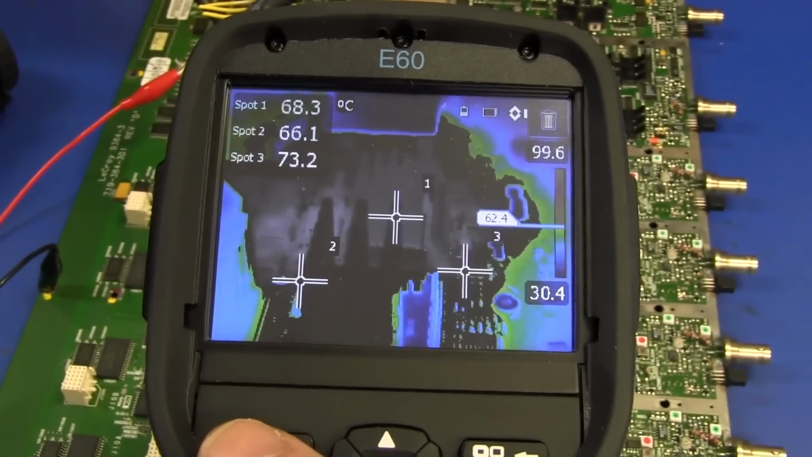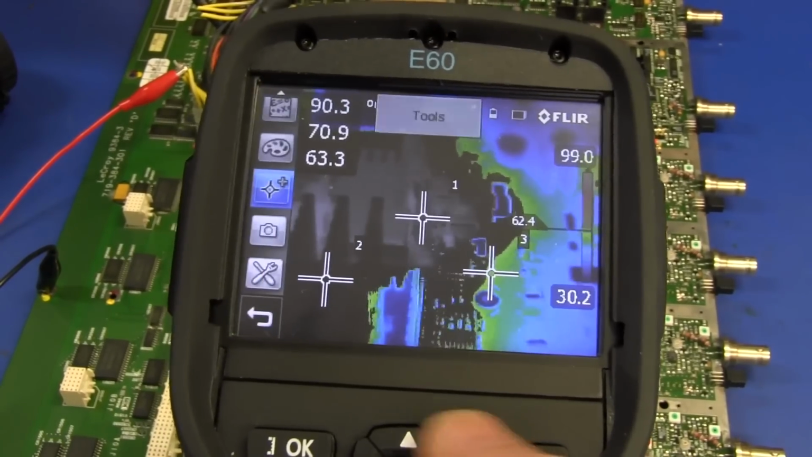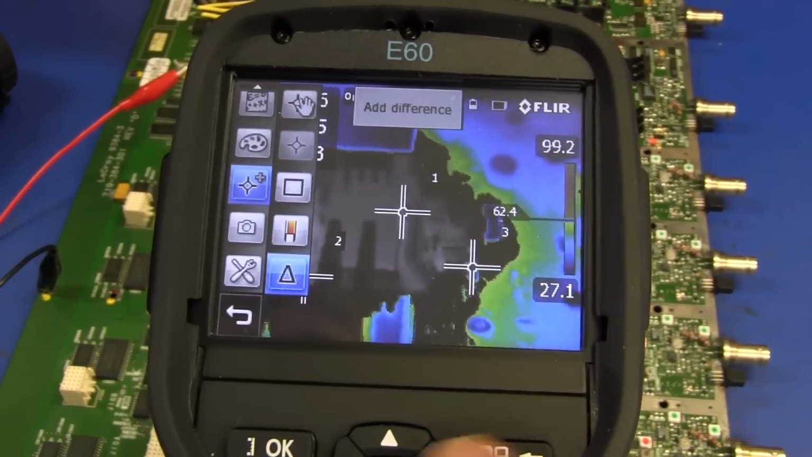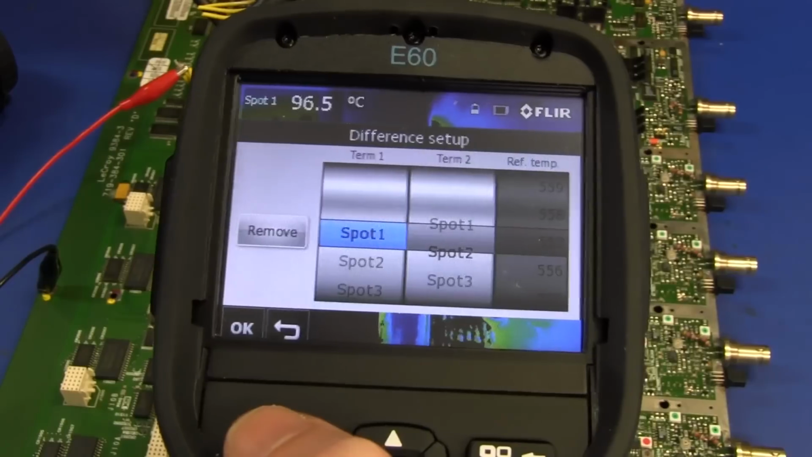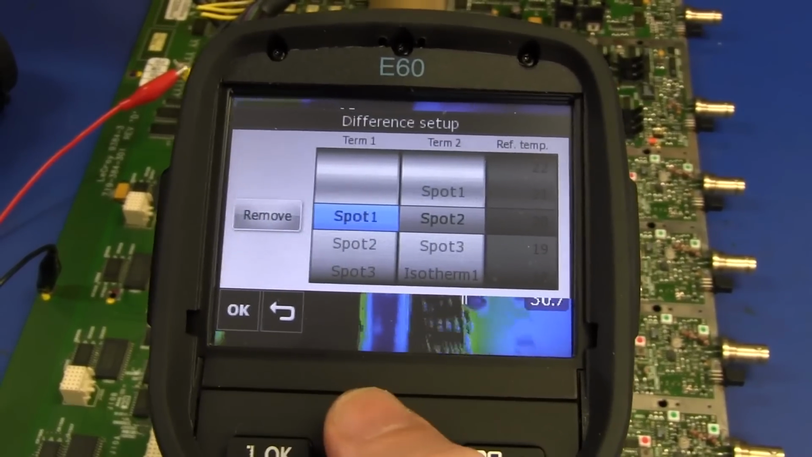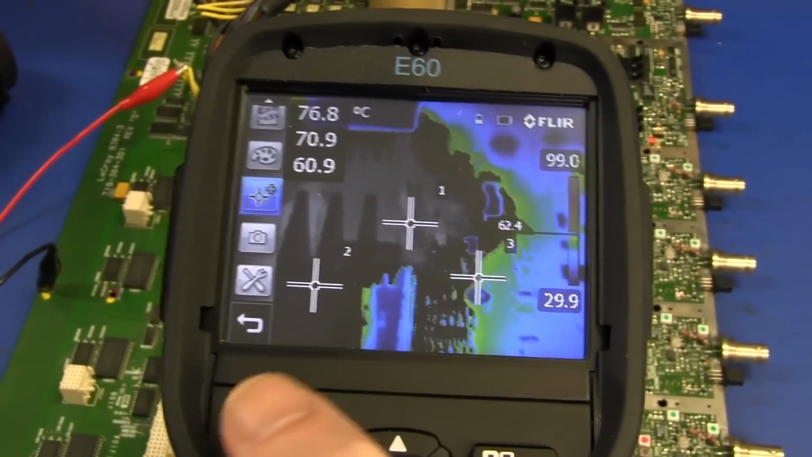I think that's how isotherm works, though I'm not entirely sure. And we can get a difference as well, and you can choose a difference setup, choosing which ones you want to use as the reference. So we don't want to do that. Let's go out of that.